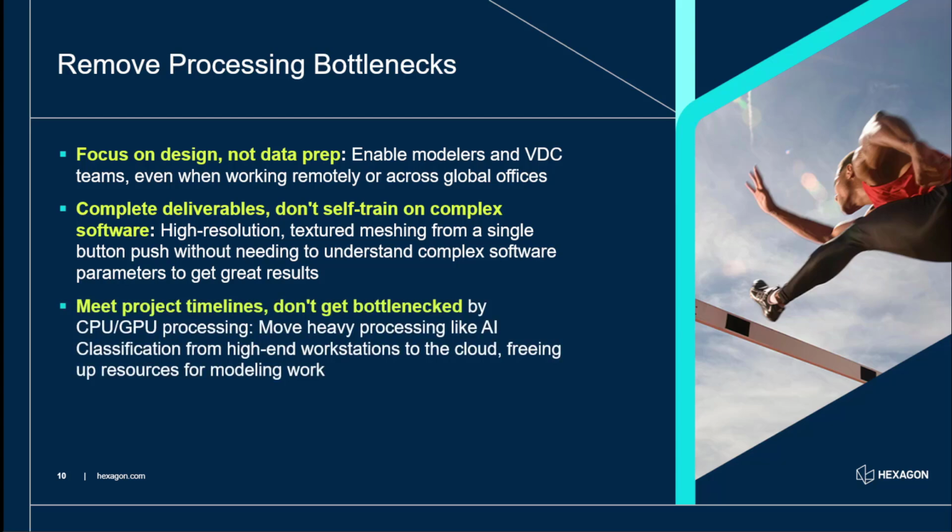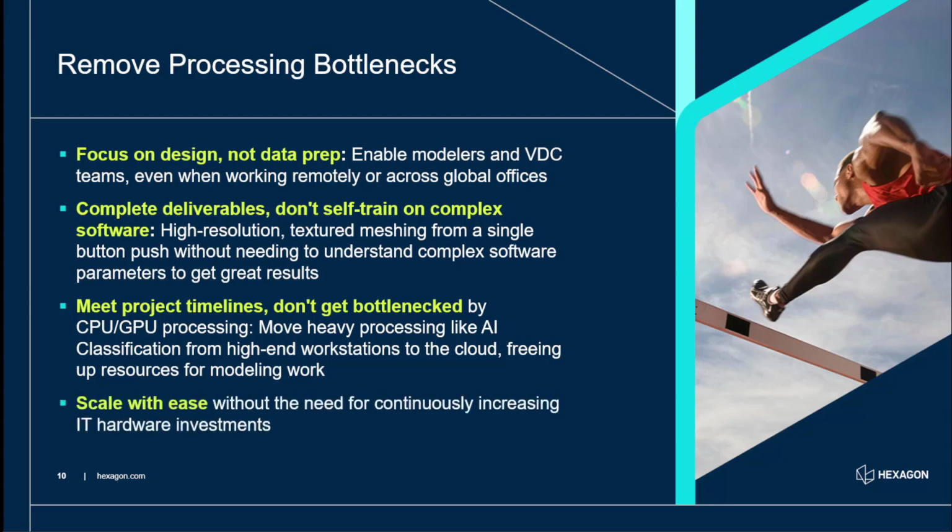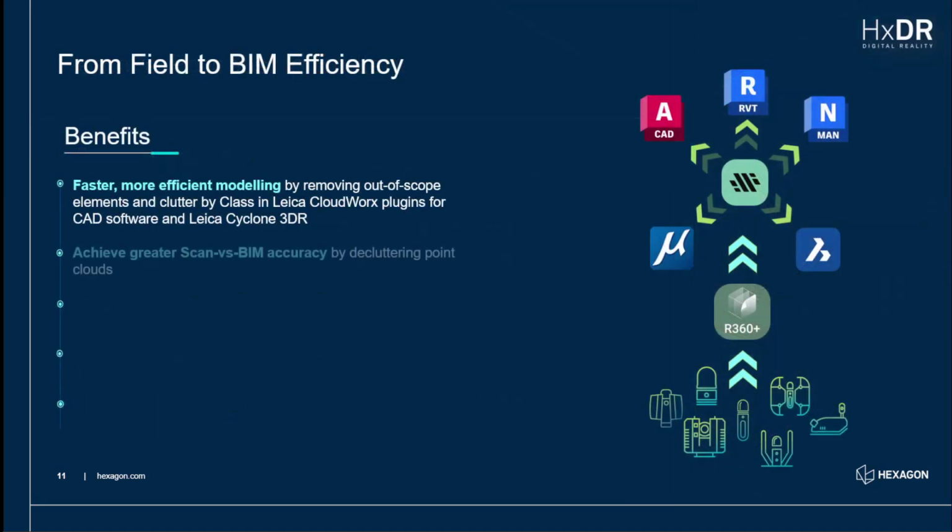Obviously, we want to hit our timelines, doesn't everyone, including me, when producing this webinar, but we don't want to get bottlenecked by our CPU, our GPU. So if you can move those heavy processing tasks to the cloud, then obviously you can free up resources for modeling. And that's part of the reason why a lot of people are leveraging classification now in HxDR Reality Cloud Studio. And the other thing is you can scale. You don't need to ramp up your RAM or your GPU or CPU. We just handle this on the back end on our servers. And you don't have to worry about additional IT investments, for example, a high-end RTX graphics card in order to run this.